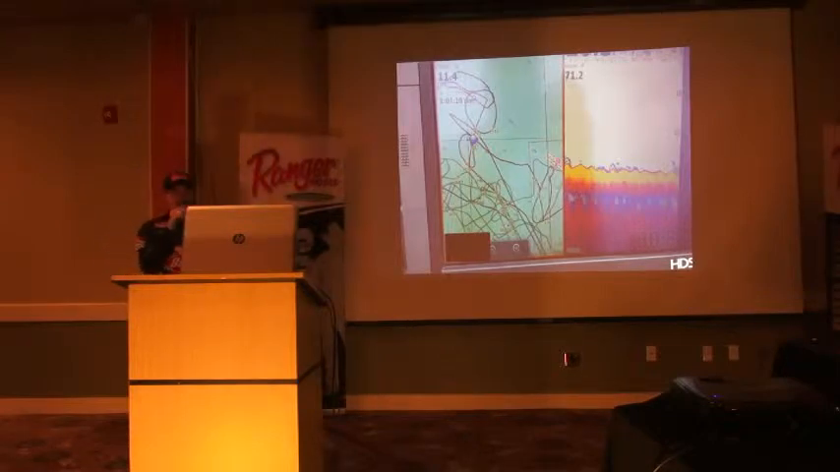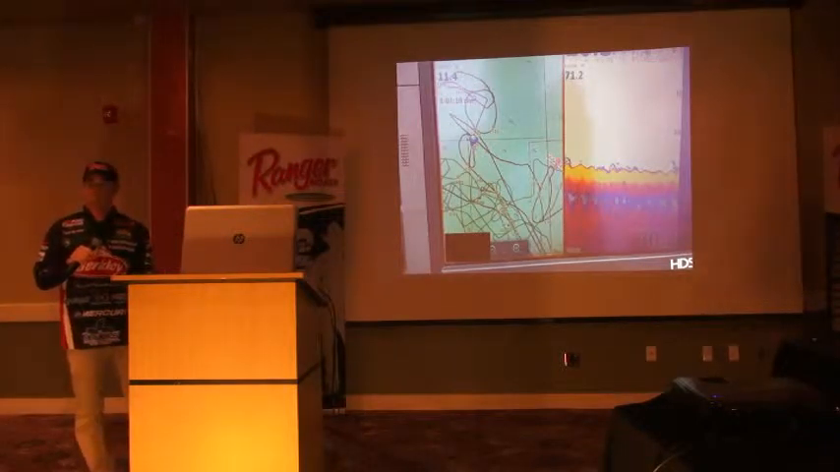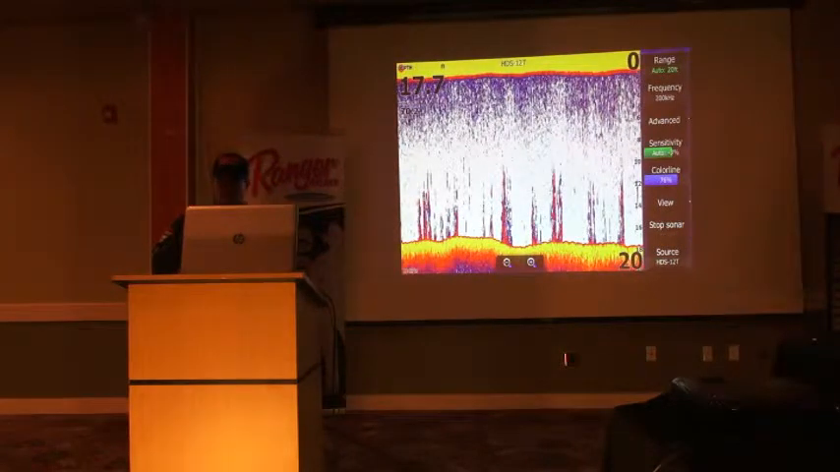Any other questions, anything, before I get into the structure scan? Yes? So, whenever you're going about 20, the only 2 settings you have is that always at 200 kilohertz on your sonar, and you probably just have a map on another.